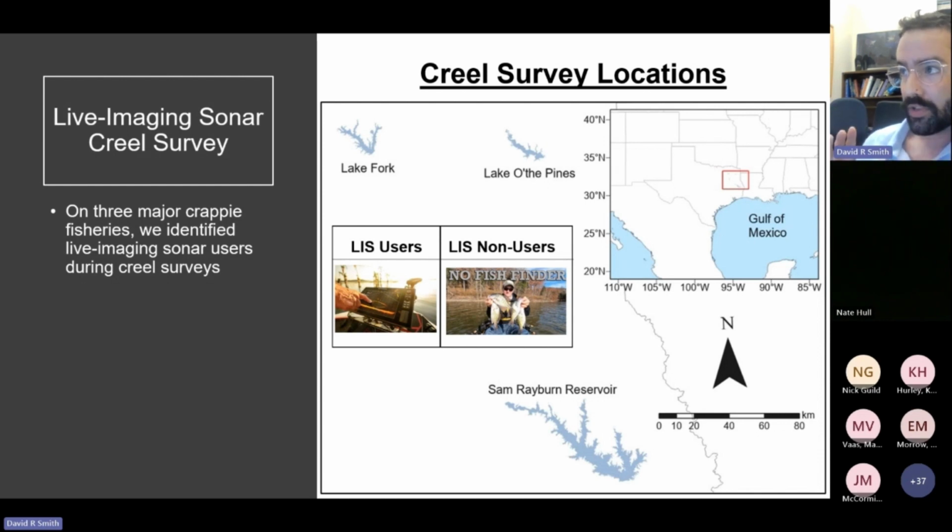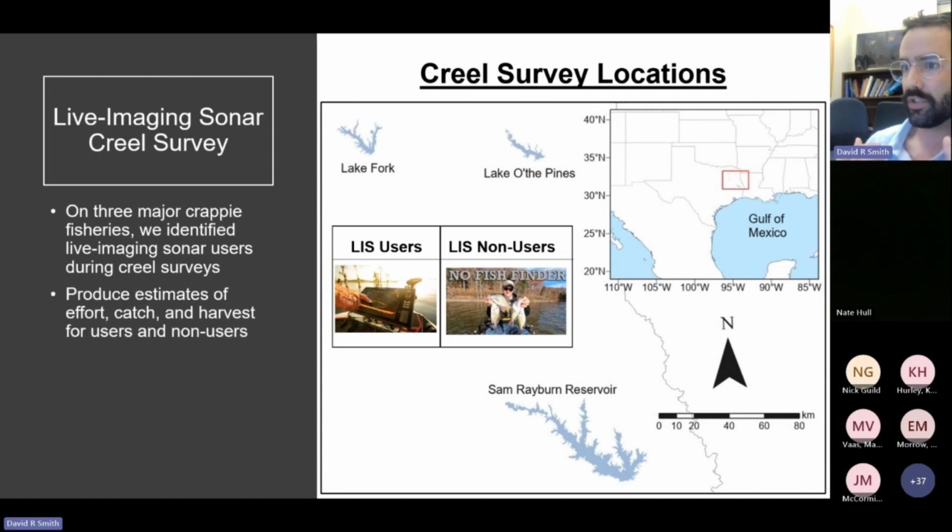We conducted creel surveys on three major crappie fisheries. That includes Lake Fork, Lake of the Pines, and Sam Rayburn Reservoir. And during those creel surveys, we asked traditional questions to produce estimates of effort, catch, and harvest. But we also asked, did you use live imaging sonar during your fishing trip?